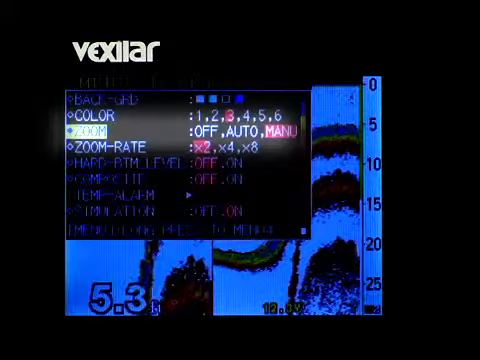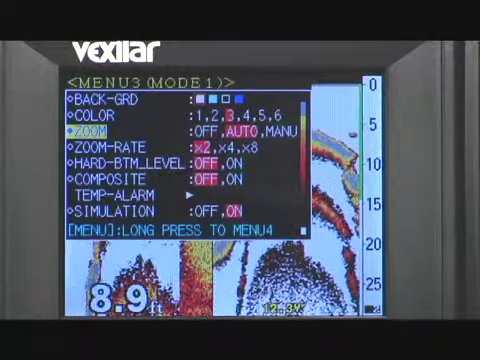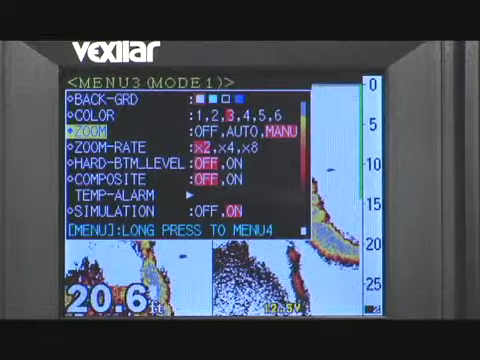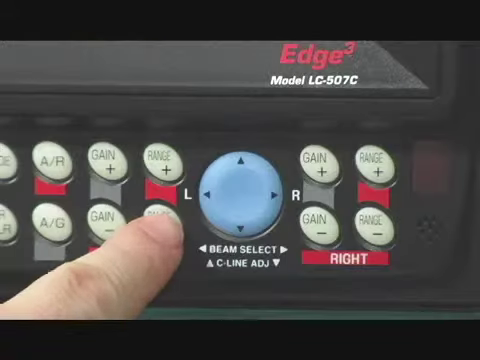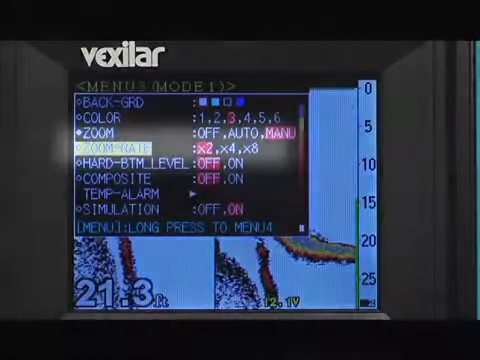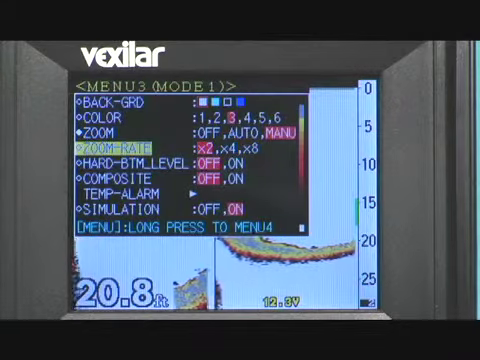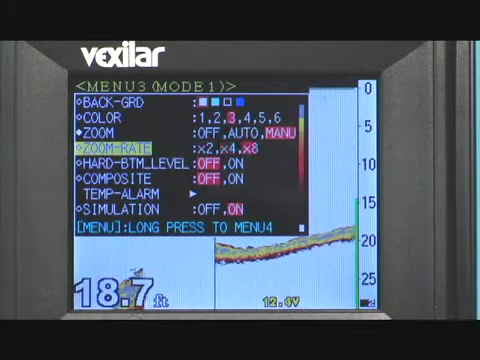The third item controls the zoom. The zoom feature can either automatically maintain a lock on the bottom signal, or you can choose to manually set the zoom window. For manual control, use the left range control keys to move the window up and down after you exit the menu. The fourth menu item is the zoom rate or scale. You can set it to magnify the view by 2, 4 times, or even 8 times.